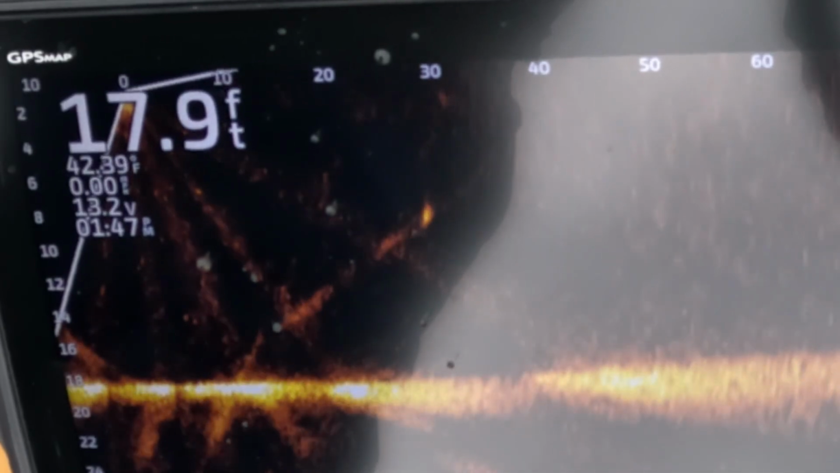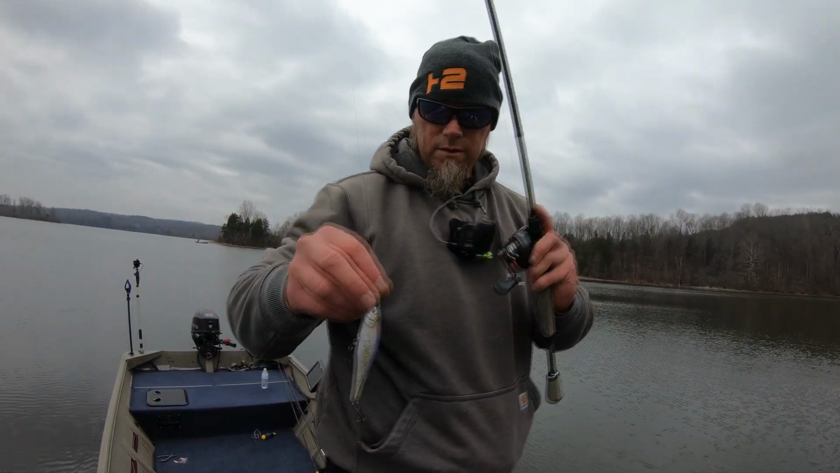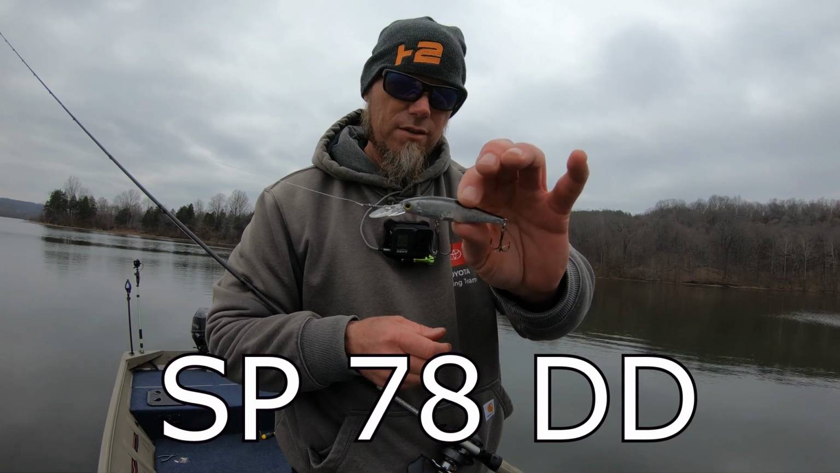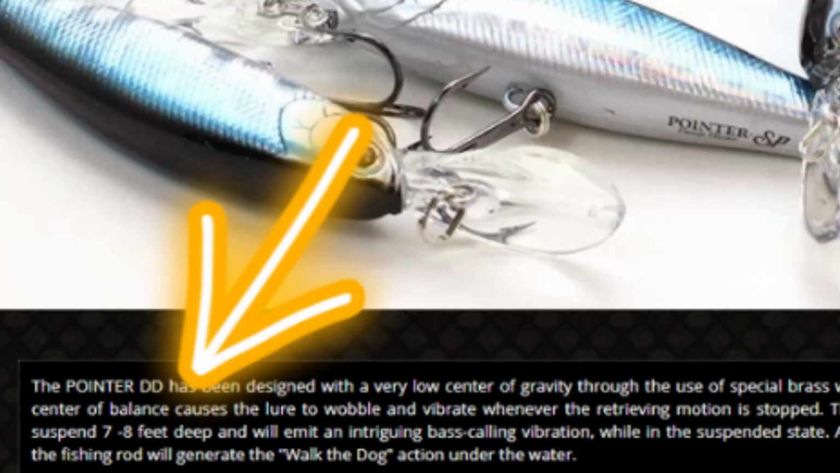So this thing's getting down there around 8. Pointer 100, calling that an 8 footer. All right, this next bait is one of my favorite baits of all time. I've caught a ton of fish, all different sizes on this bait, and it's the Lucky Craft SP DD. So the DD is a deep diver. It's a finesse bait.